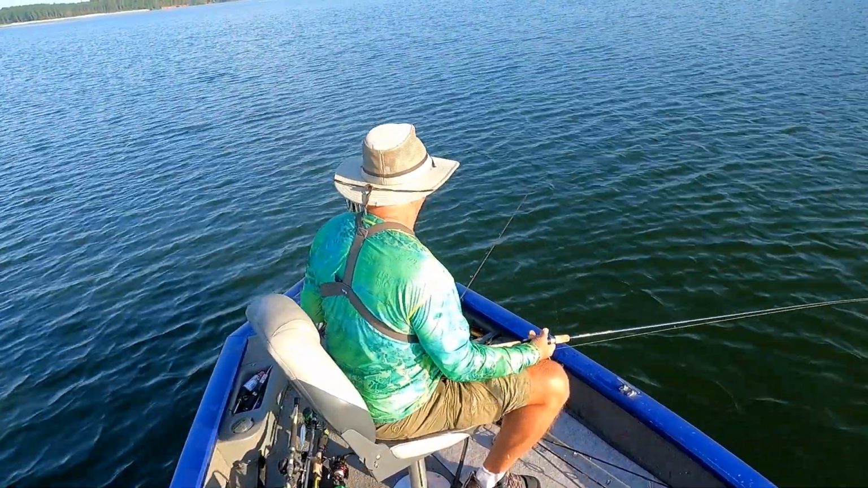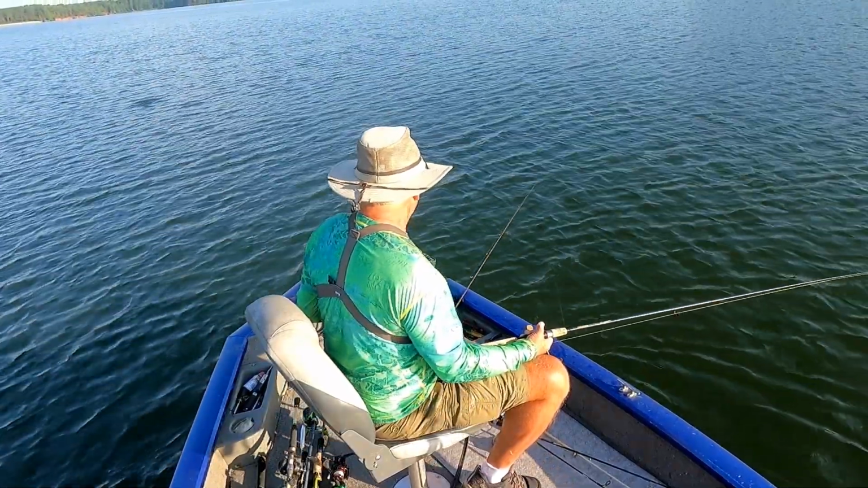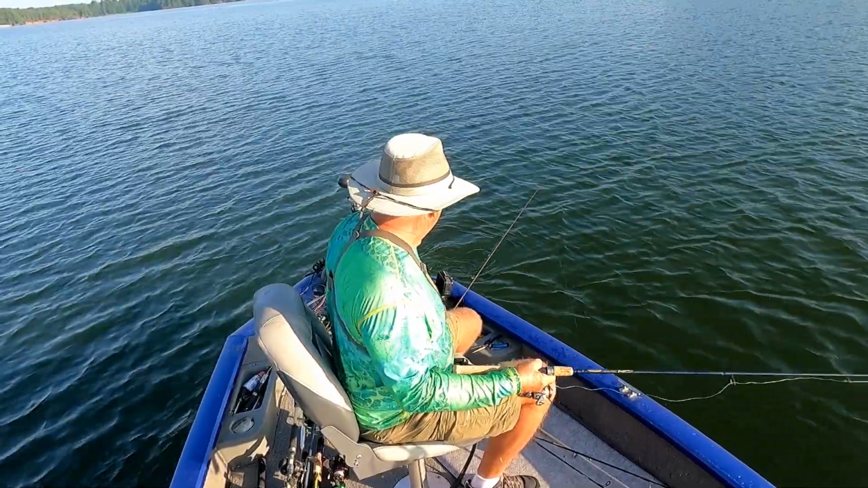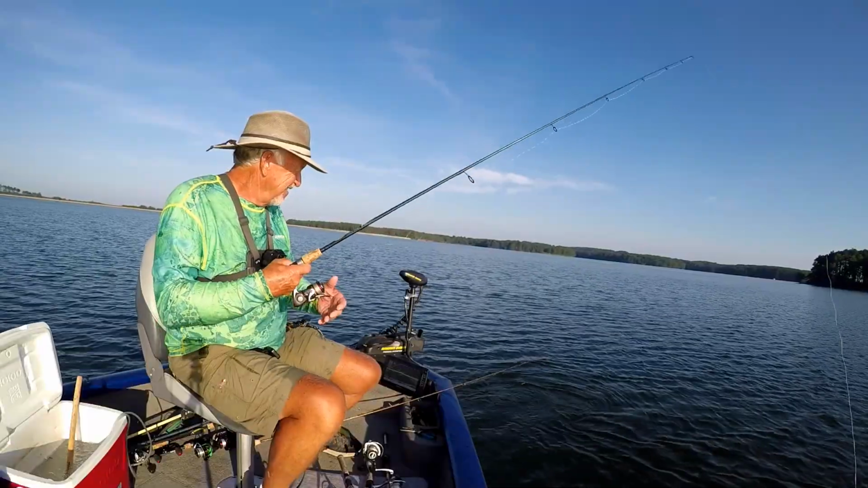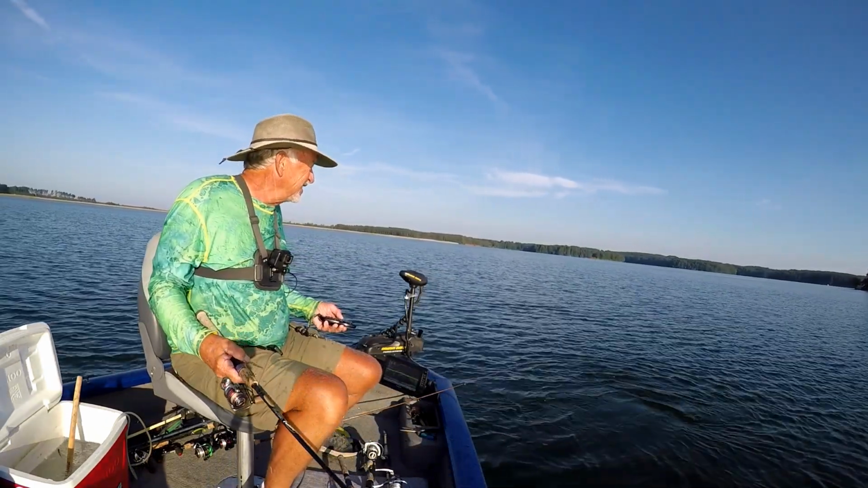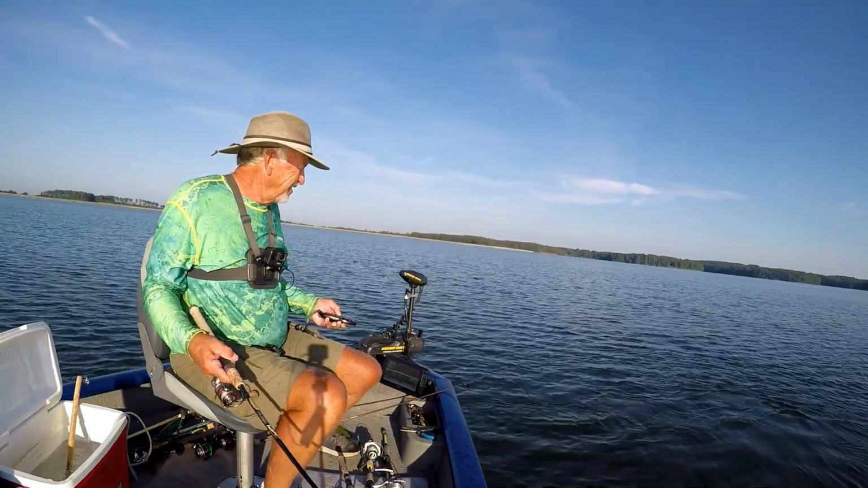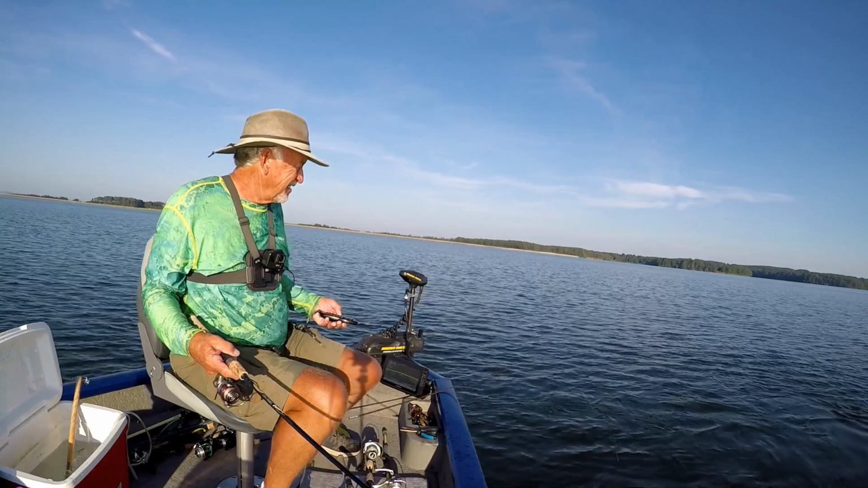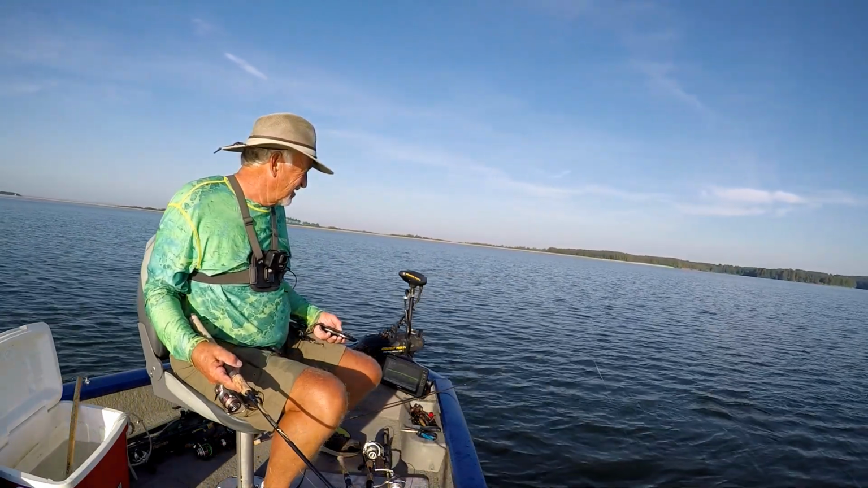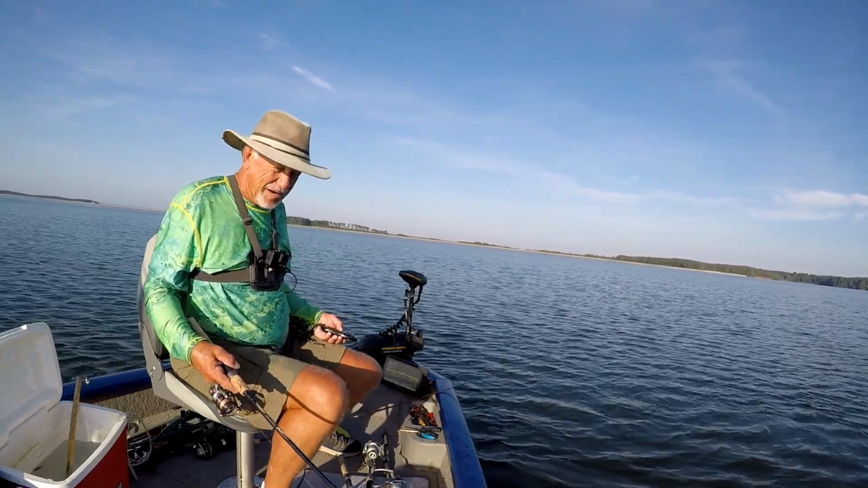Doggone trolling motor's gone haywire. Drop it back out. We got a bunch of them down there, I'll tell you that right now. It ain't but 20 foot of water here. I'm surprised they're here. I'm really surprised they're here. But they are. They just ain't slabs. The next place might have slabs. Or the next fish might be a slab, you don't know.